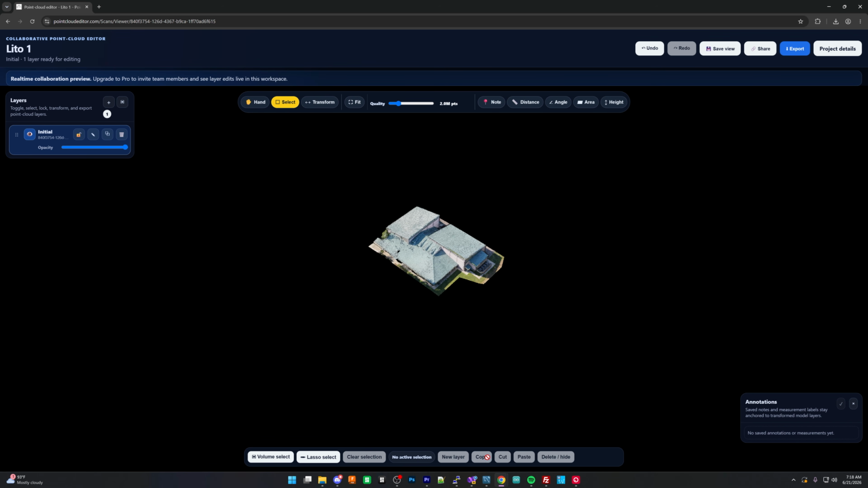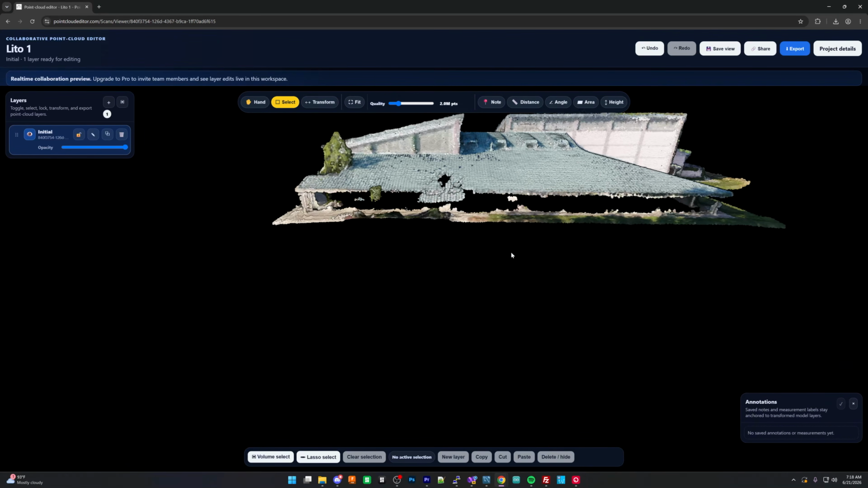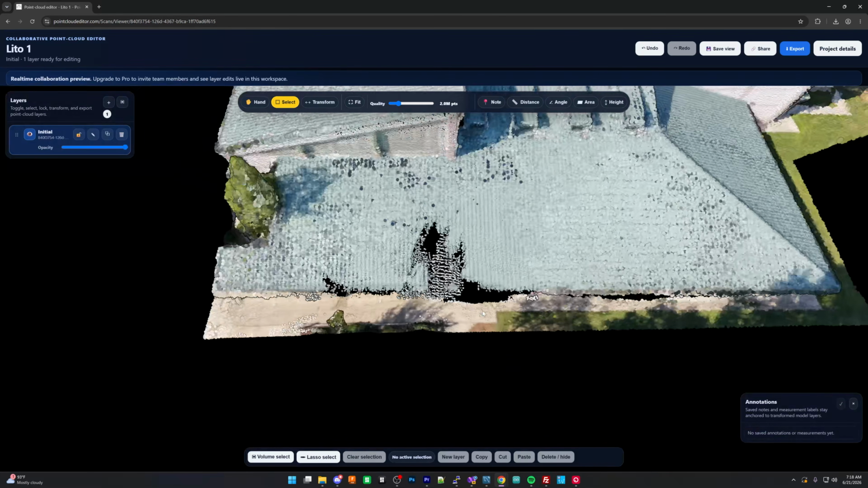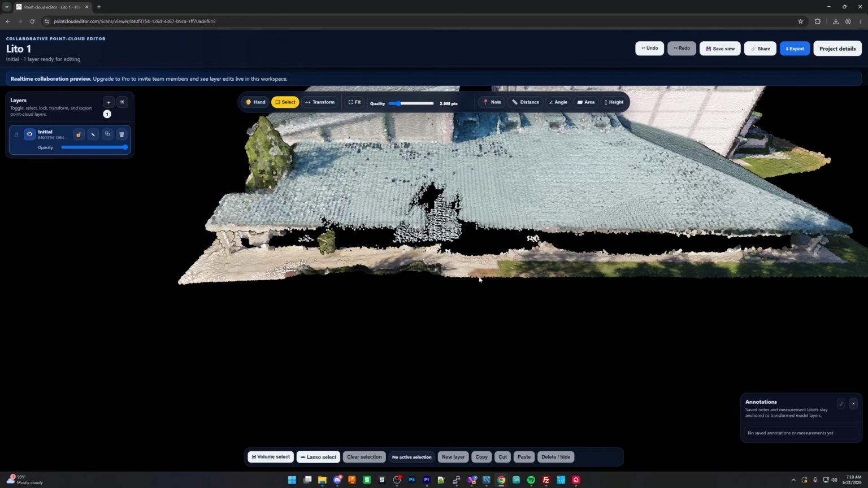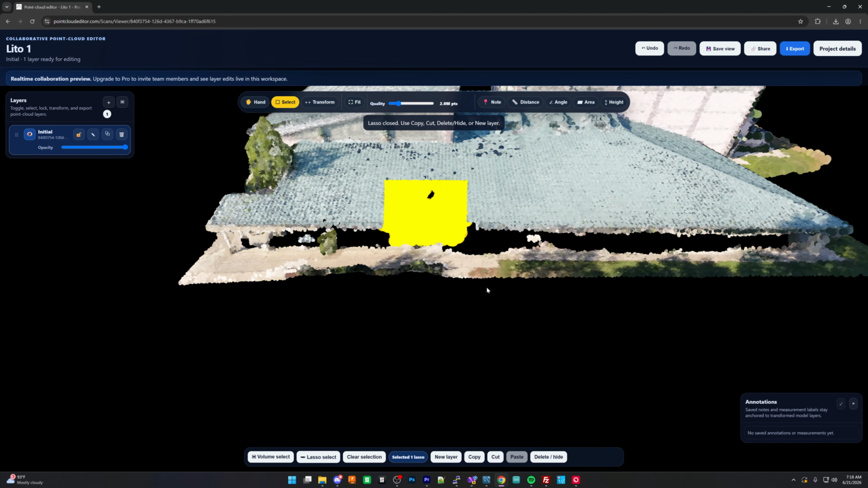We can go ahead and annotate things and add measurements and stuff, but I'm not entirely concerned about that. What I am concerned about, though, is this little bit of data here that I'd like to clean up. So what I'm going to do is get a good angle on it and get rid of a lot of this because this is definitely a bad patch, and I'm just going to get rid of that all.